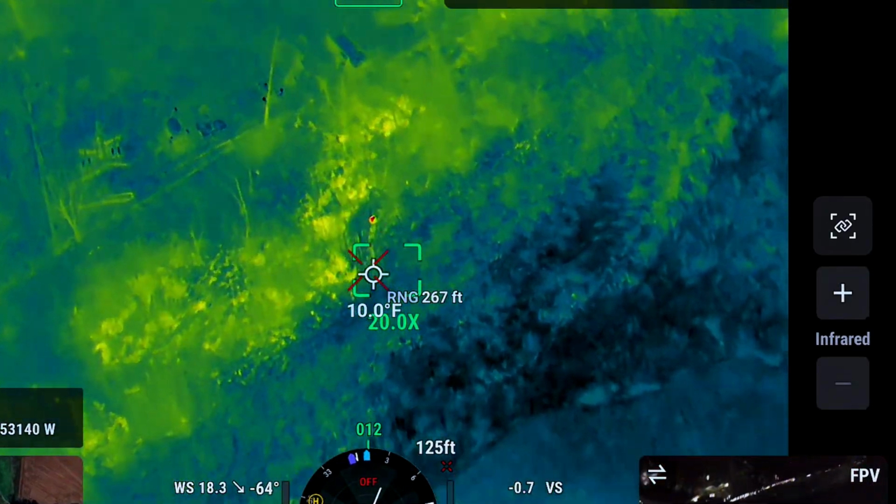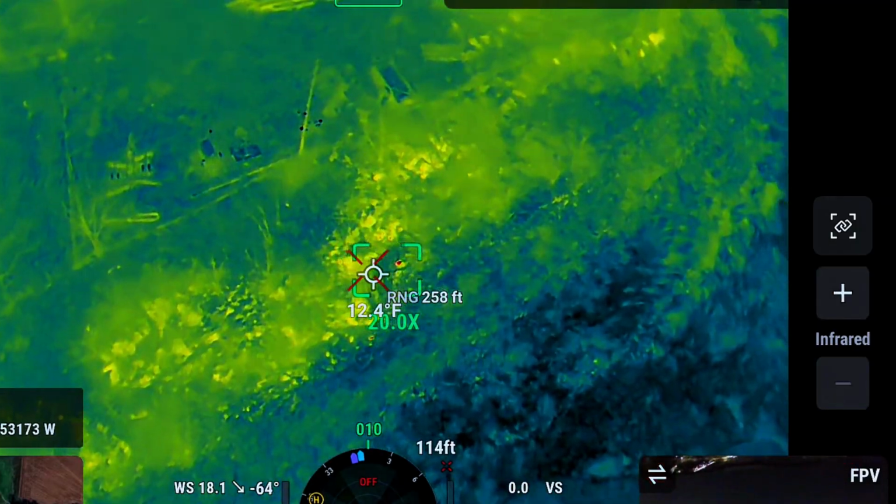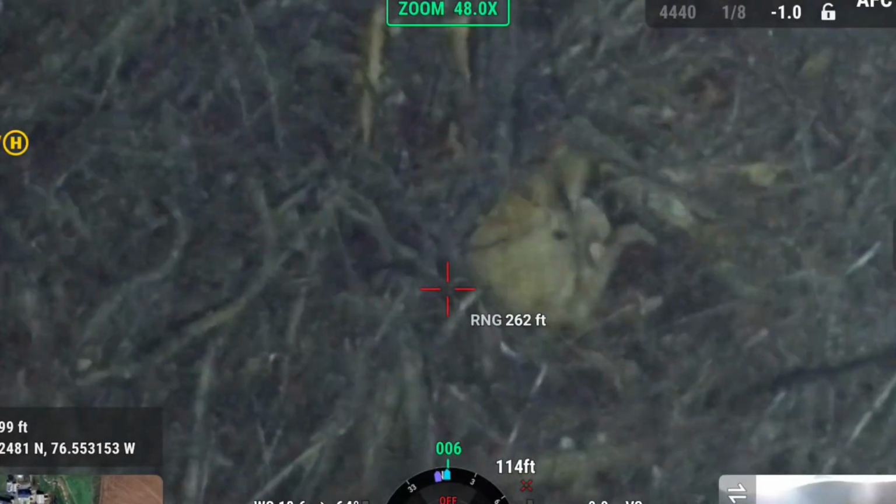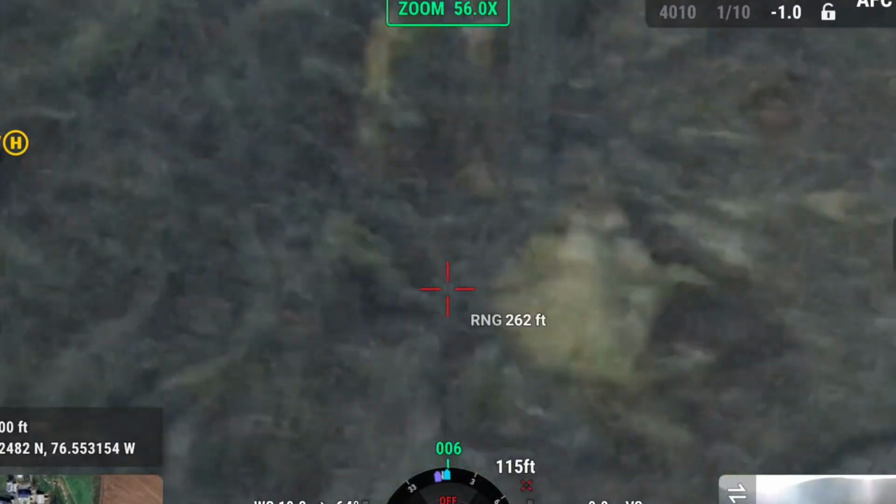Let's check this little spot out. It might seep. There she is. Oh my gosh. Oh my gosh. Is that her? Is that a deer? No, that's her. That's her. It's definitely her. It's her. All right. Praise the Lord.